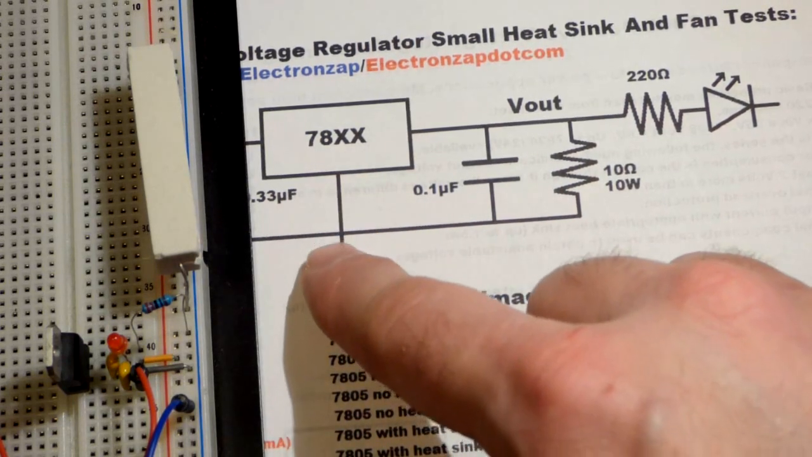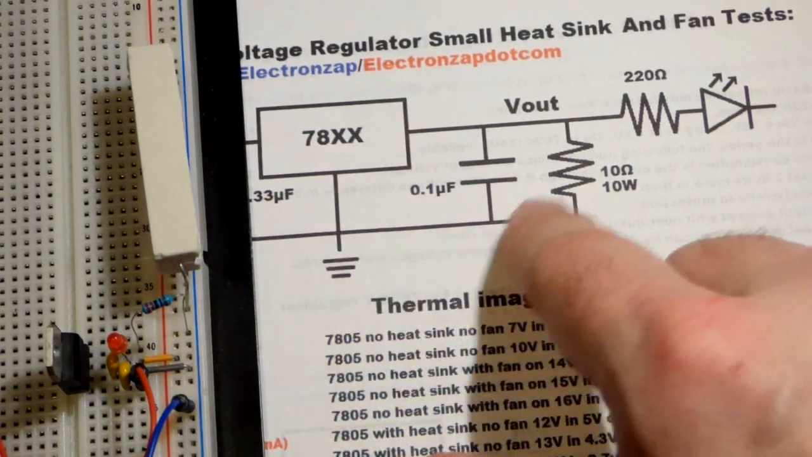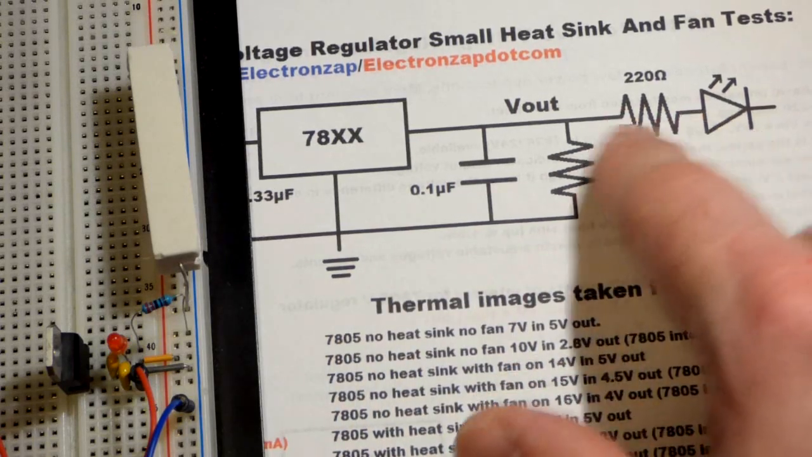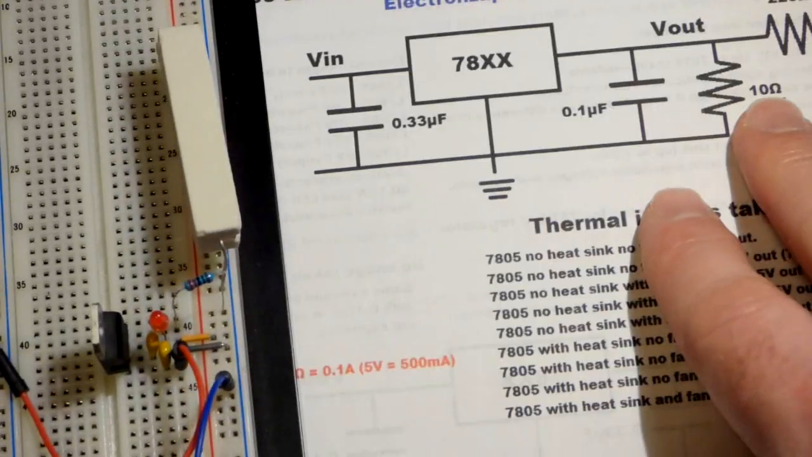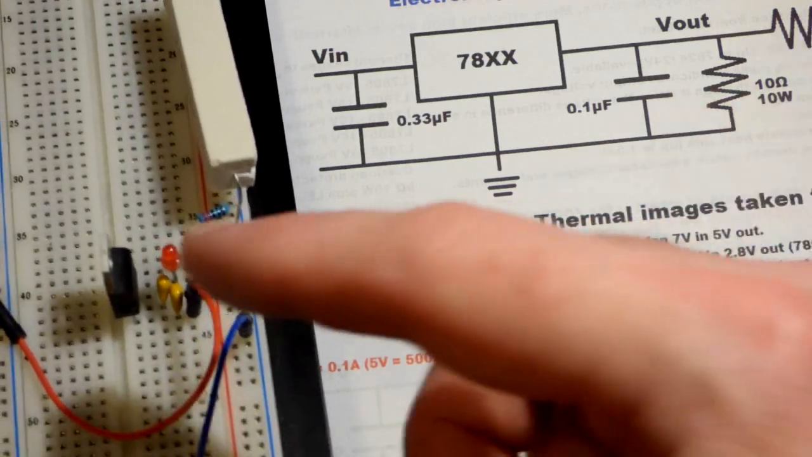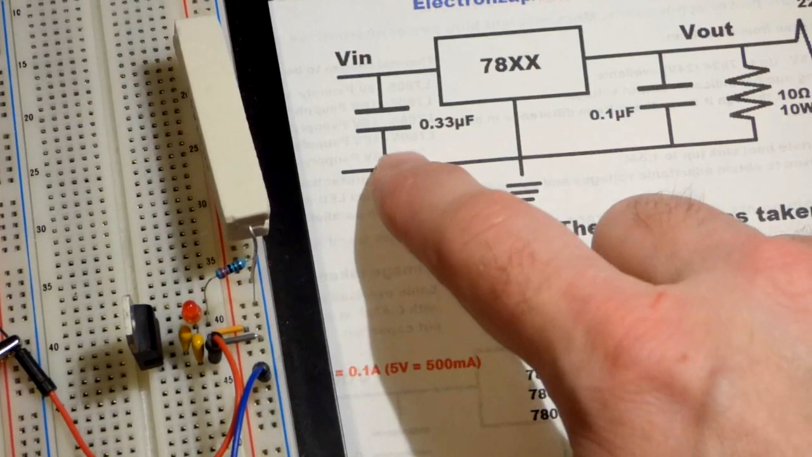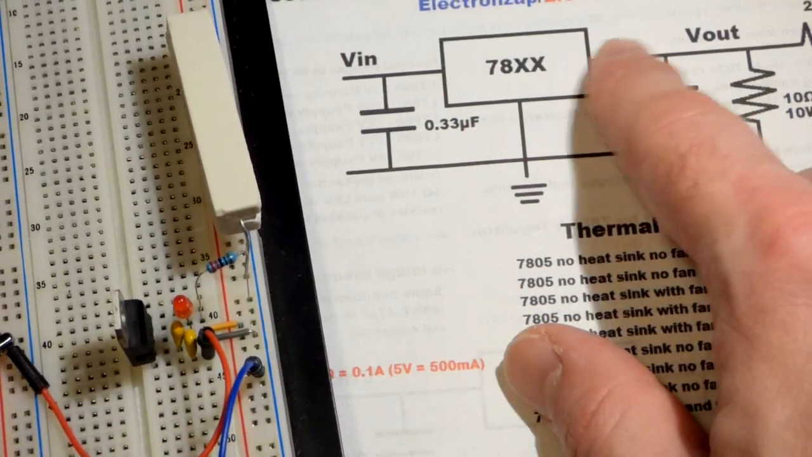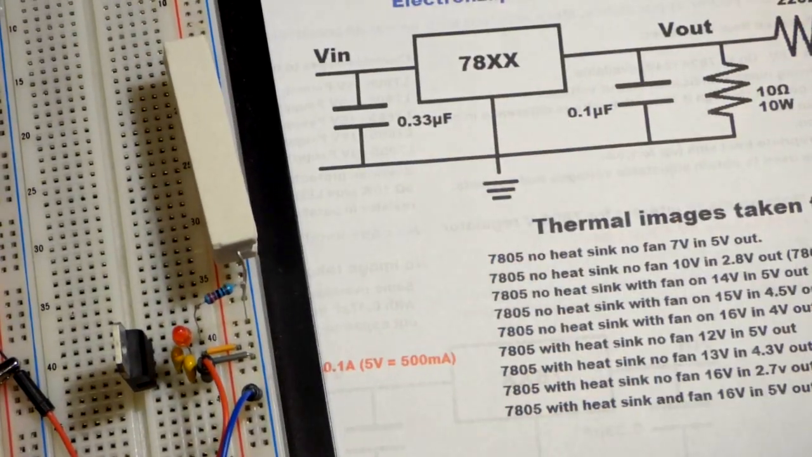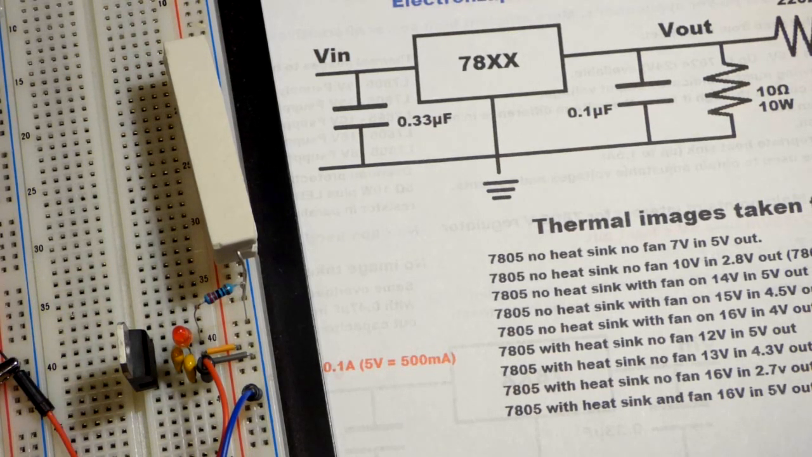So the 78 series linear voltage regulator here shares the ground with that resistor and the LED. And actually we have the LED before the resistor. They're in series, order doesn't matter. So in any case, that's it. We will give a voltage from the power supply, 7 or more. My power supply only goes to 16, so that's where we're going to stop, 16. And so that will come in, and it will output 5 volts under ideal conditions. It's going to get too hot though, and lower the current as needed to protect the component. So that's one really nice thing about this component.